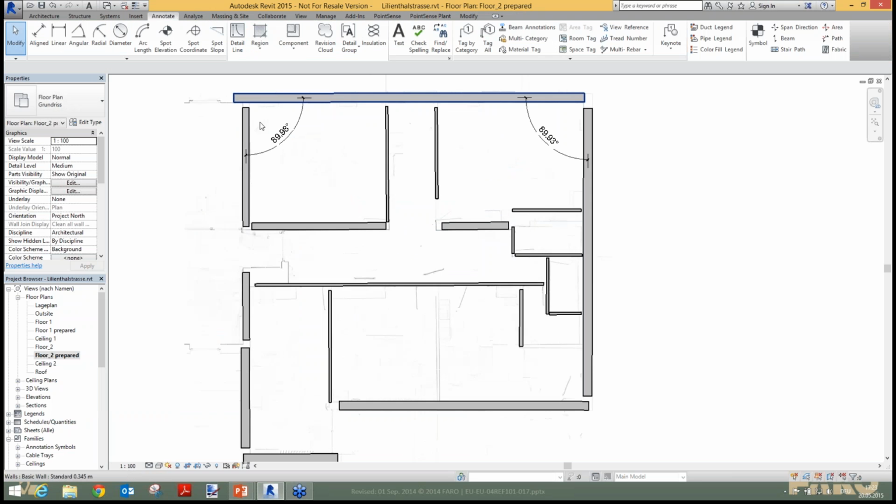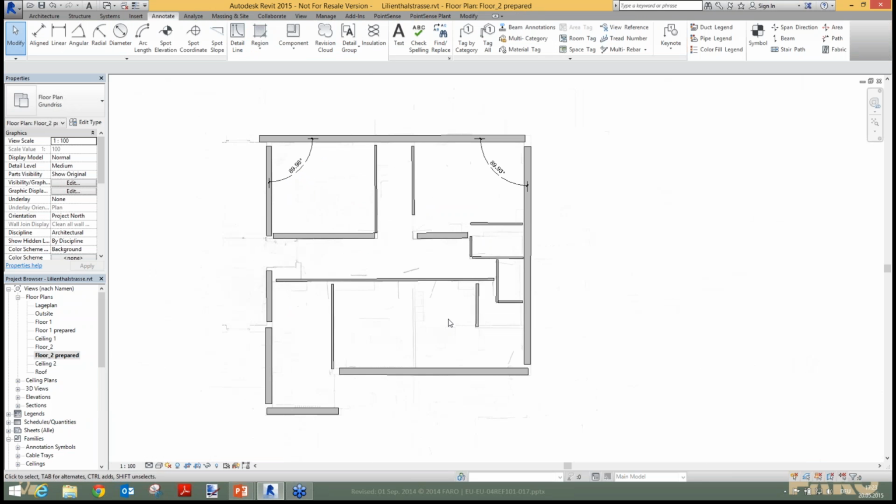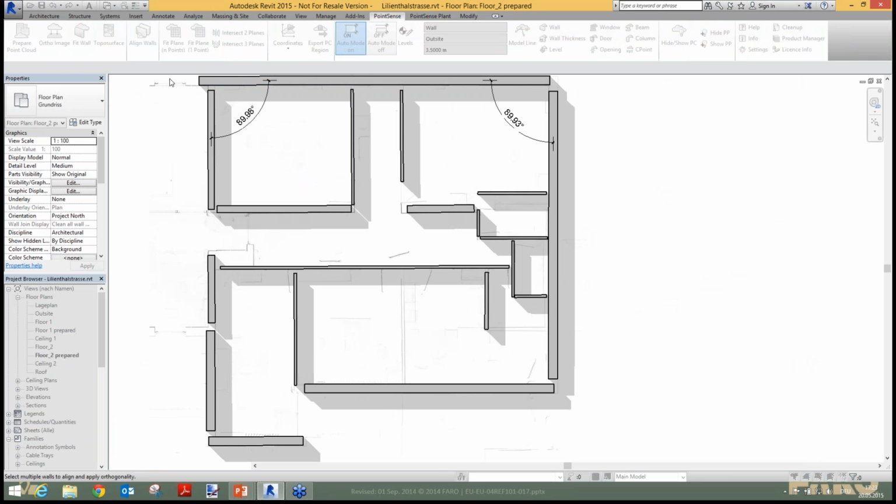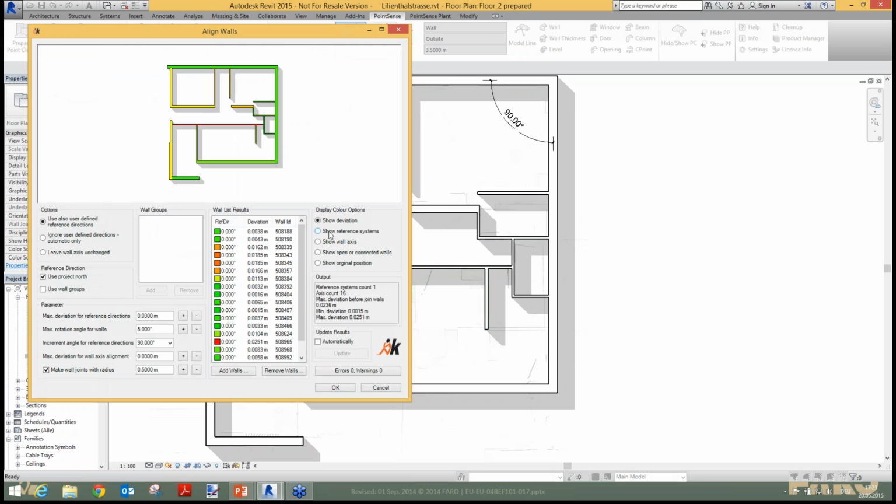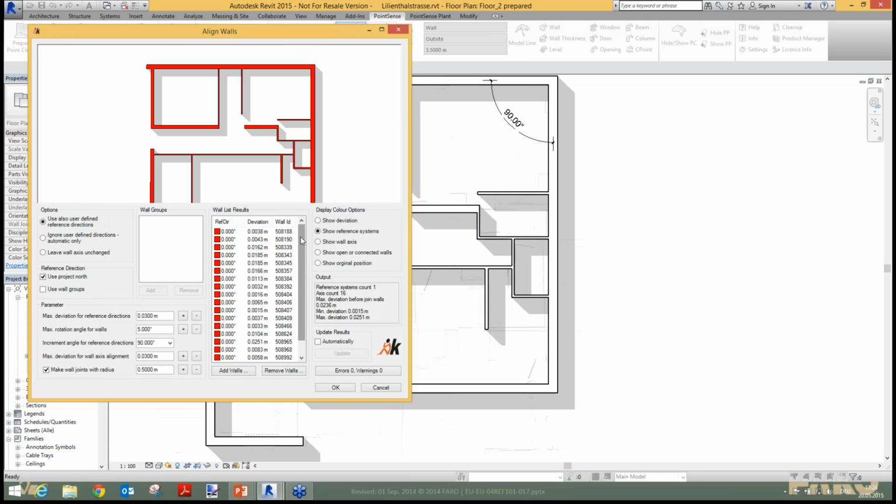So you can see here, these are not 90-degree angles. And if I do the alignment again, and let's have a look at the reference system, then you can already see here that we get these 90-degree angles. So in this list, you find all the walls.